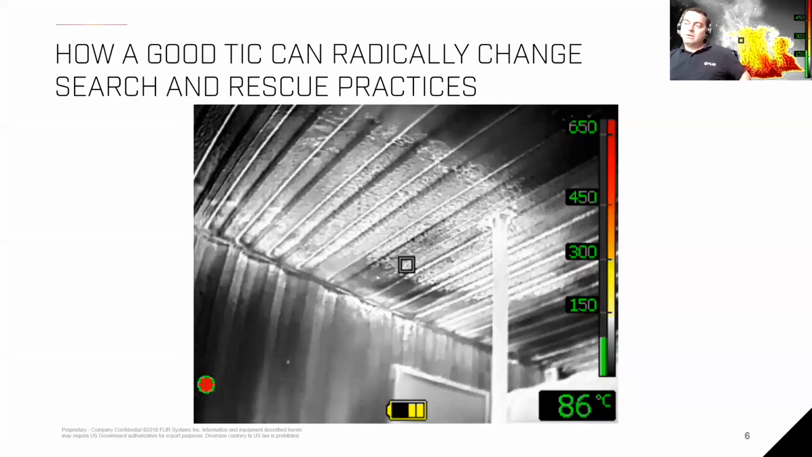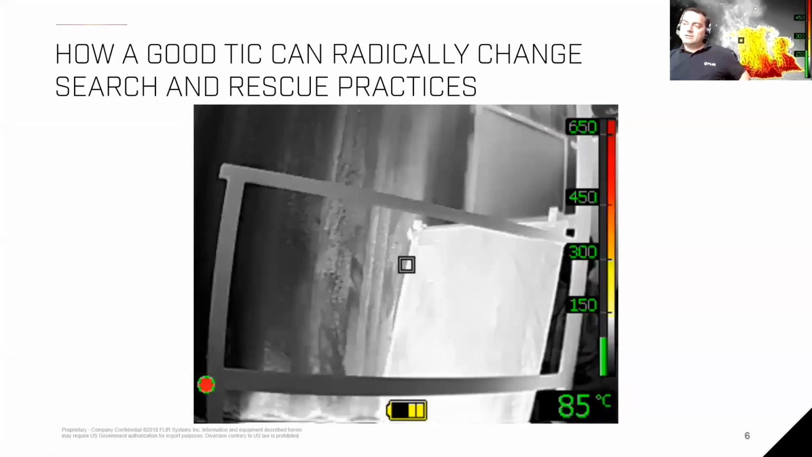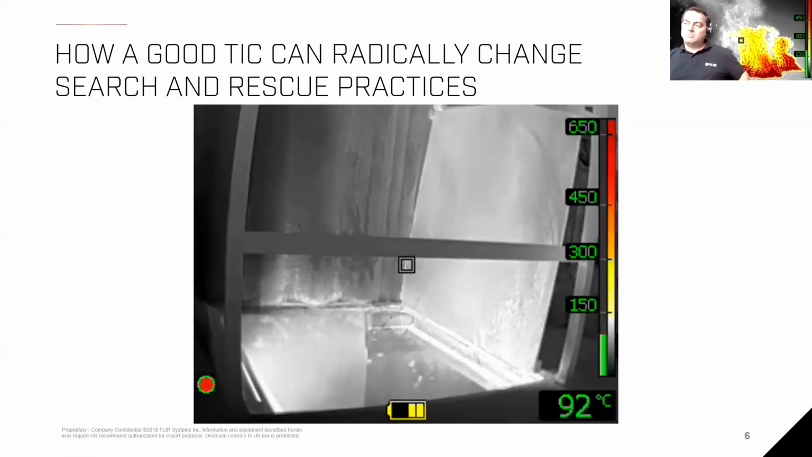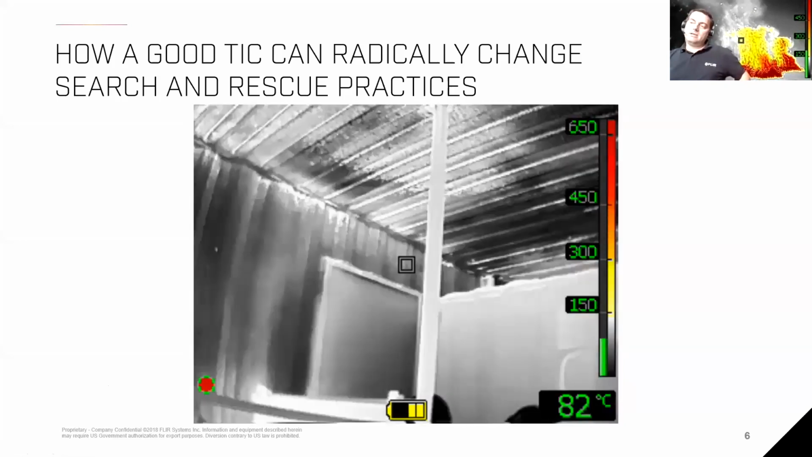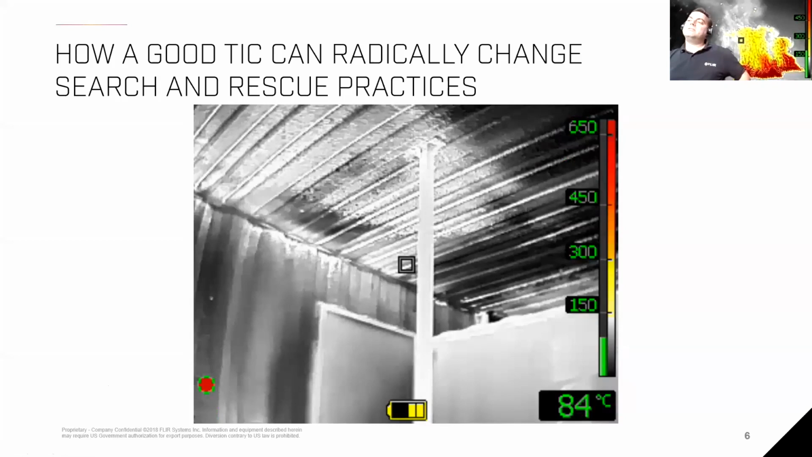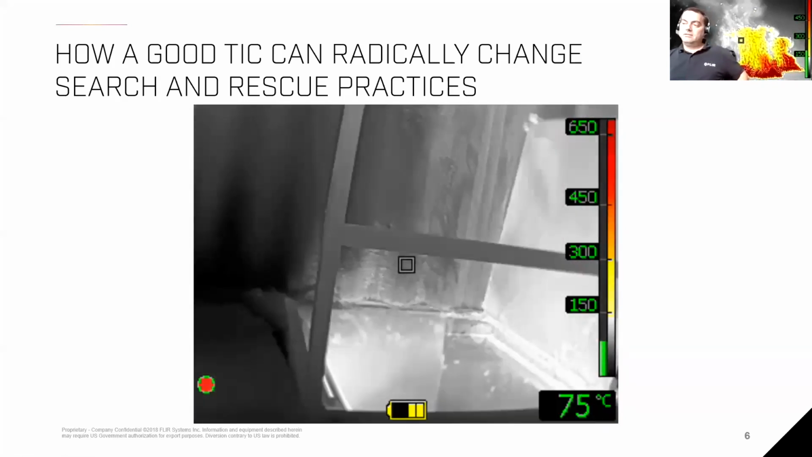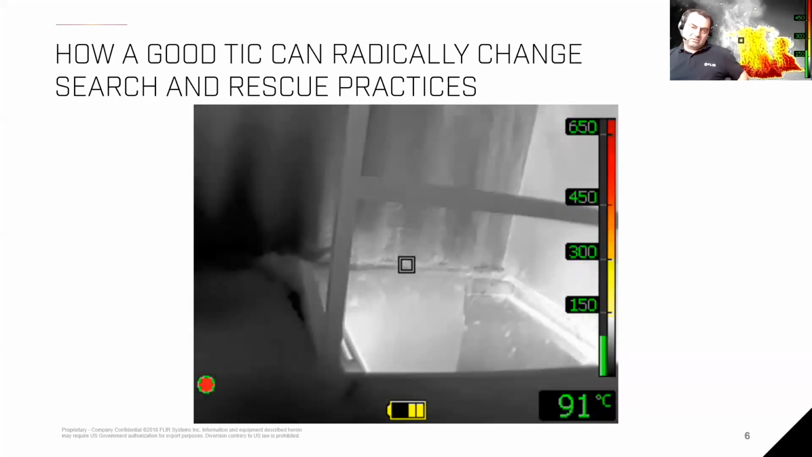So it doesn't have to be hot smoke, but it needs to be air that is moving that we can already pick up with the thermal imaging camera. And if you look at that image, you can see the heat built up on the ceiling, and you can follow that heat flow into the direction of the fire, because the heat is always moving away from the fire, right?